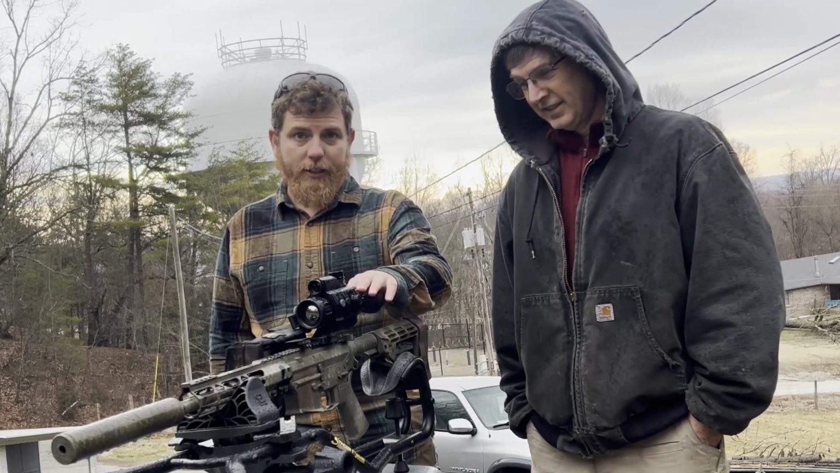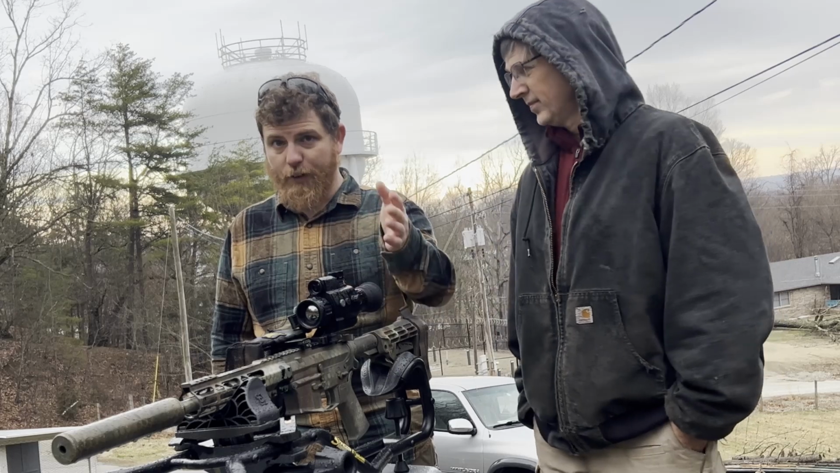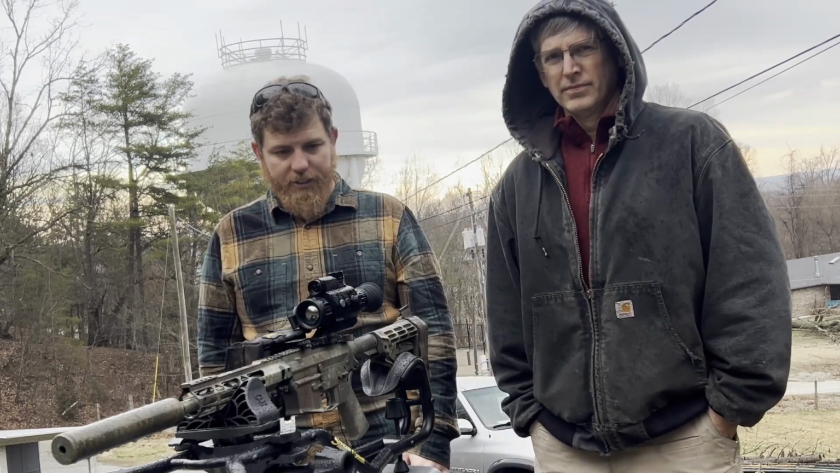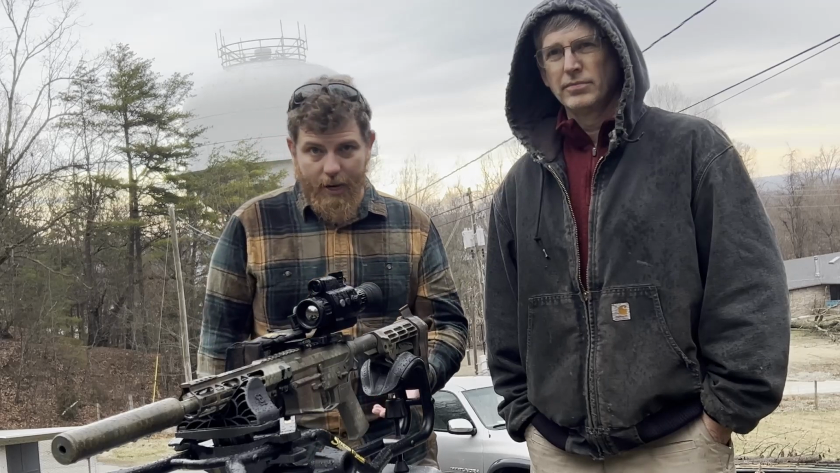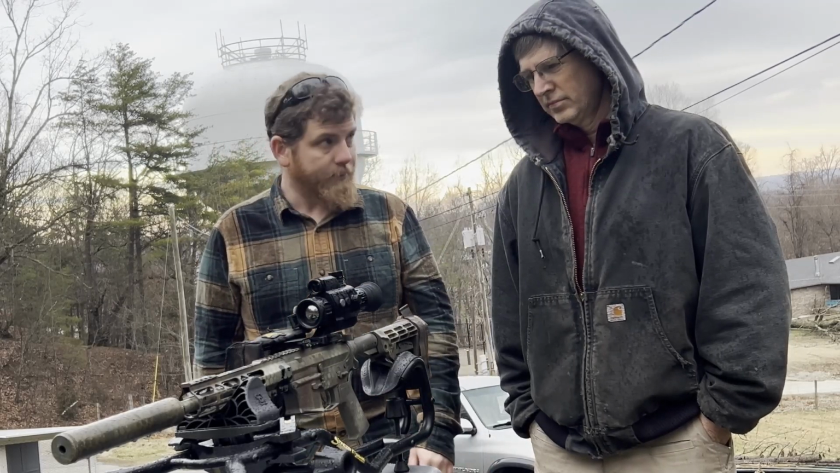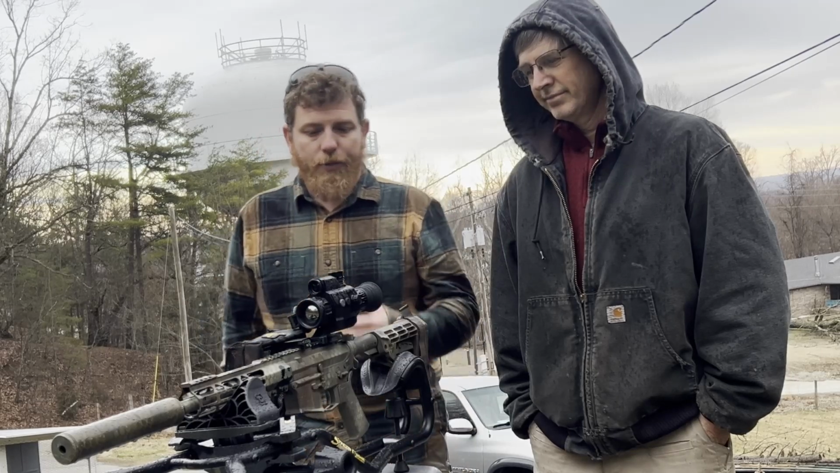But they do make cheaper ones of these. They make the 19-256, the 25-256, $700 to $900 range. They all sight in the same way. This one just happens to have higher resolution and a laser rangefinder on it. Which is fancy.